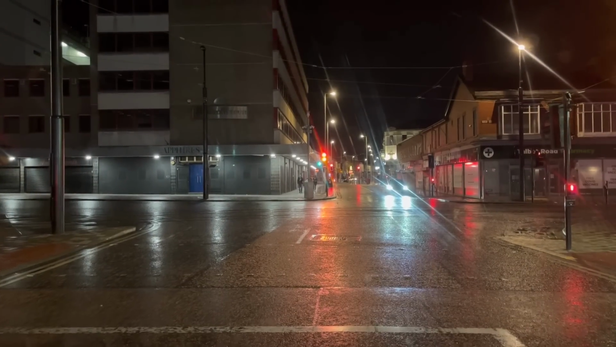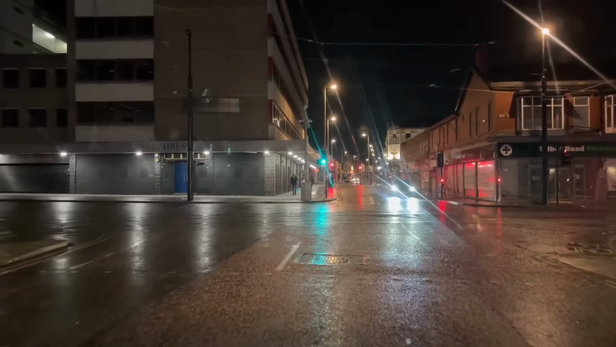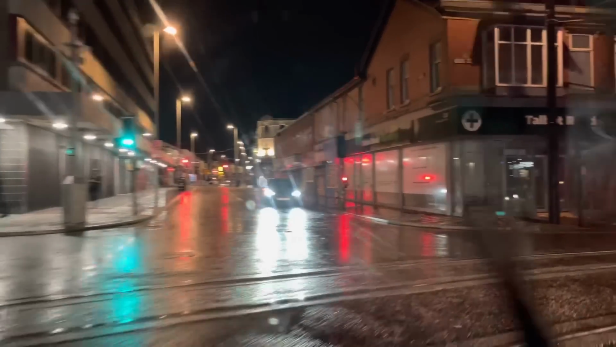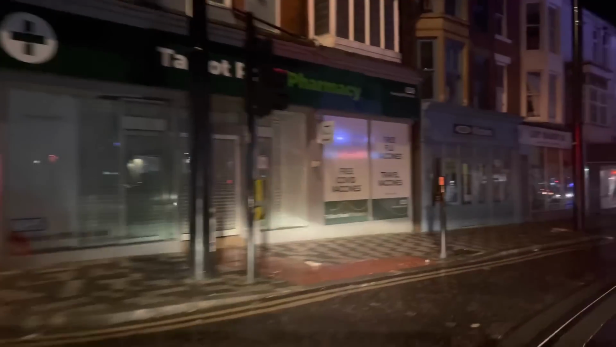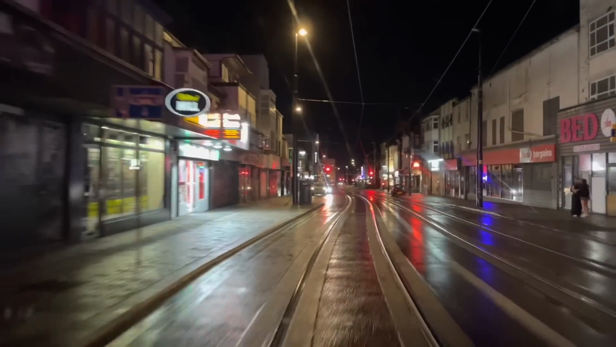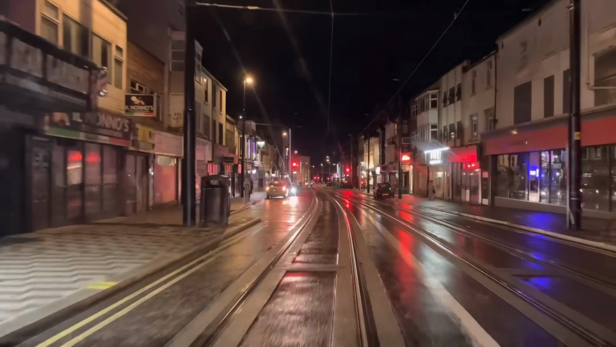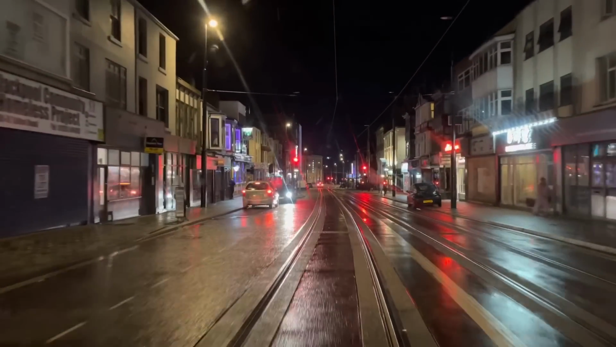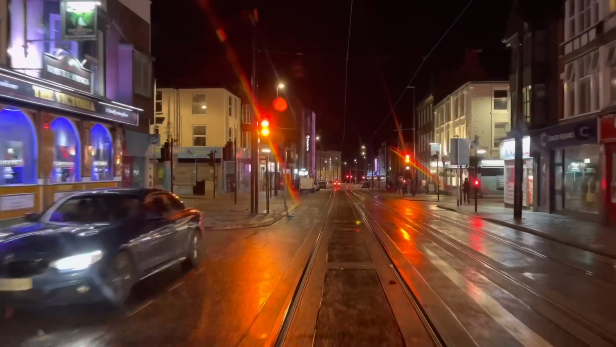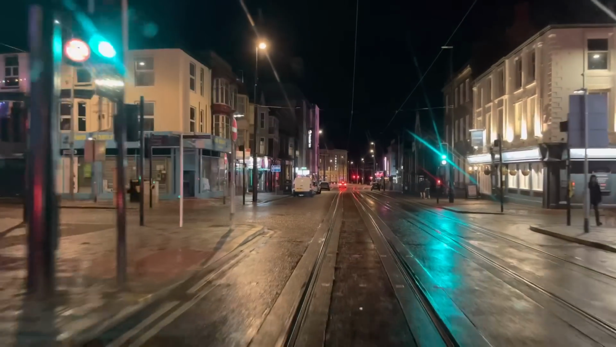So we're going to take a right here. I'll tell you what, it's going to be interesting when the trams come up here, isn't it? When they're going past Markelly's, you can just imagine it, can't you? It's going to be fun and games. So we're going down the tram tracks now, down Talbot Road. I've no idea when the trams will be running up here, but I'm going to take a right. We are going to head down Queen Street, but I'm going to have to turn around at the bottom. But we'll see what's going on down there, shall we?